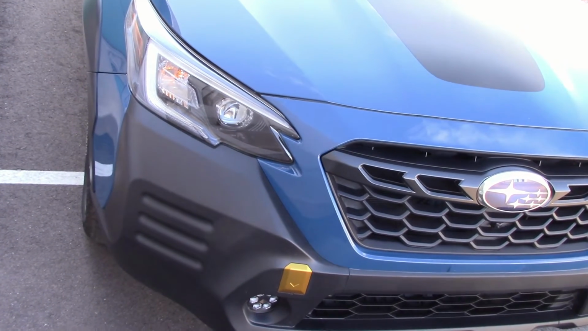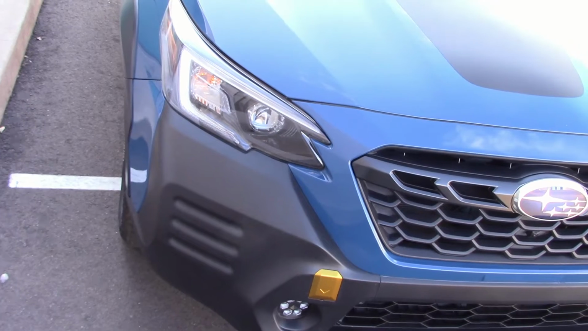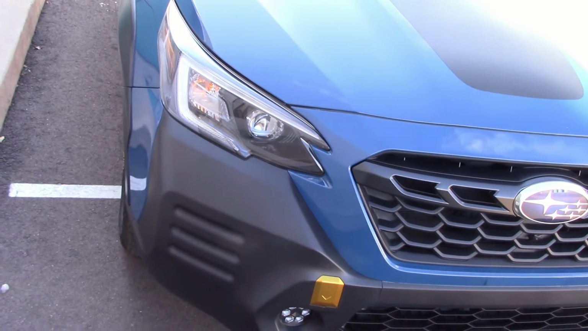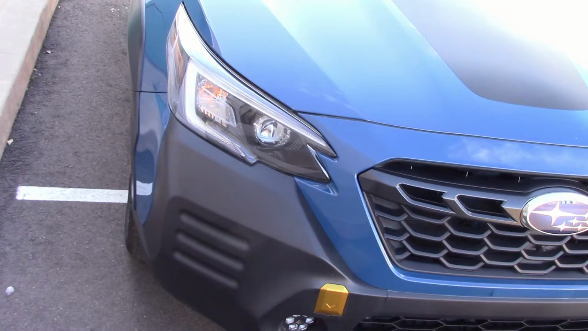If you're spending that much for a vehicle, it's nice to know if you're getting some decent headlights or not. Nothing worse than finding out they're bad after you run off the lot and paying for the car. So in our try it before you buy it segment, we're going to take these headlights out in the dark and see what we're getting for our money.